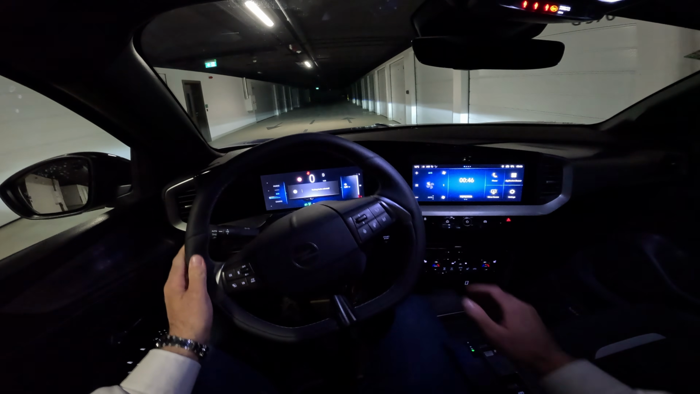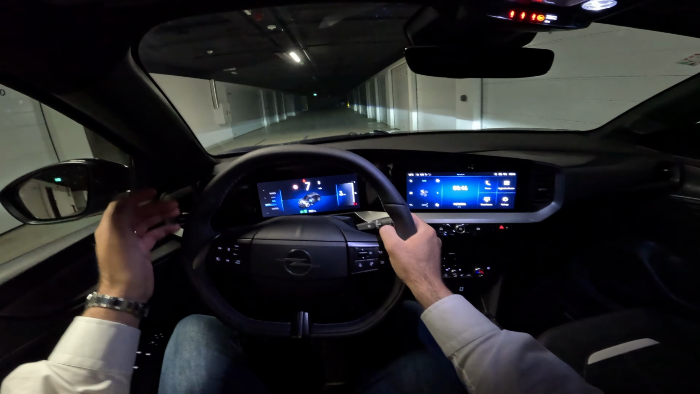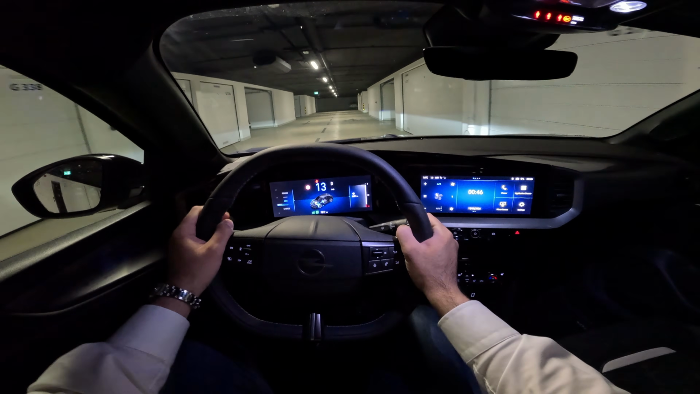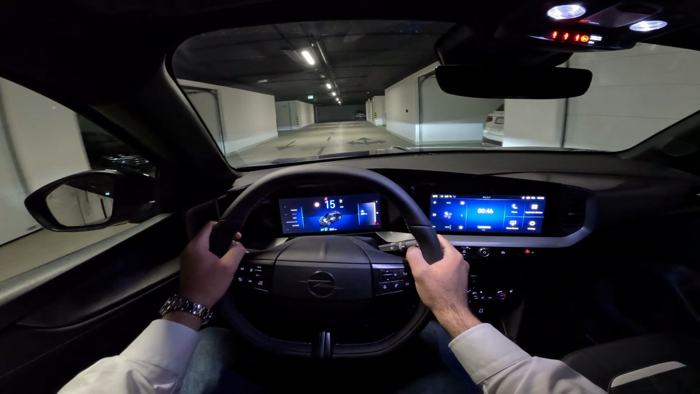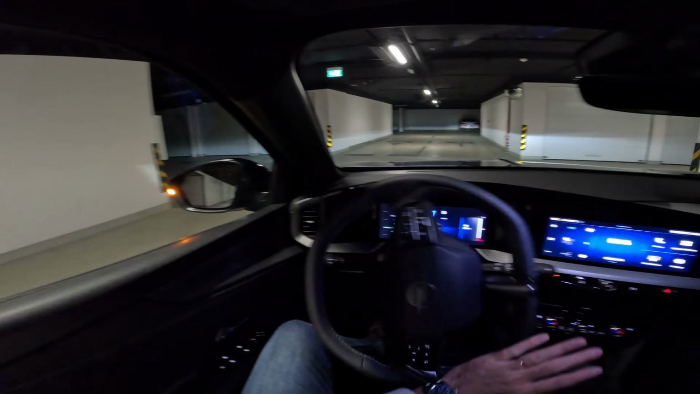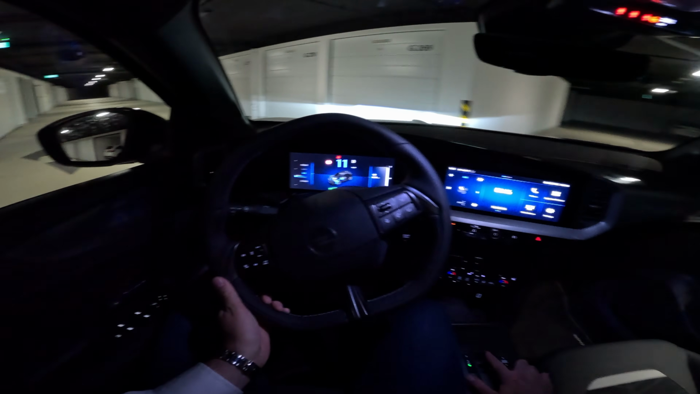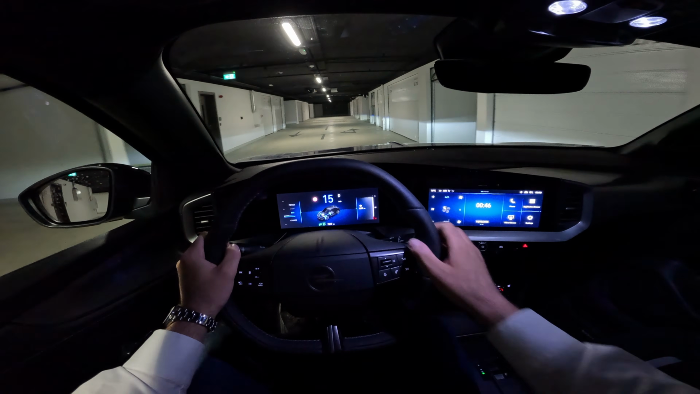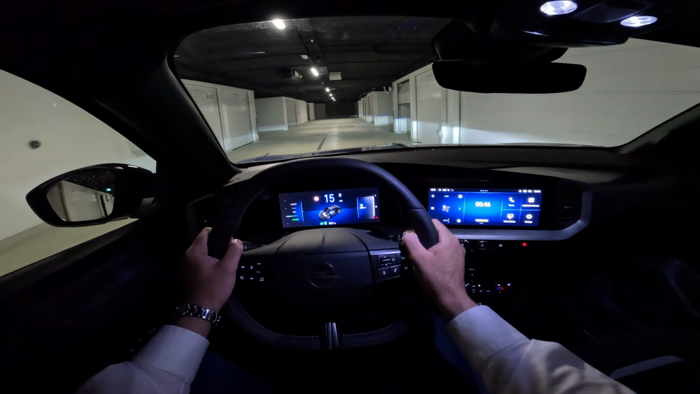We will start with the specifications of this model. So it is the hybrid 145. What does that mean? So it combines the 1.2 liter turbo petrol unit, electrified dual clutch automatic transmission with 21 kilowatt electric motor and 48 volt battery.